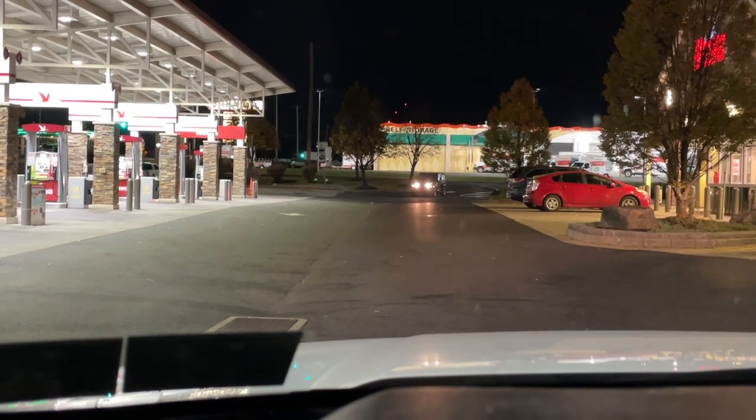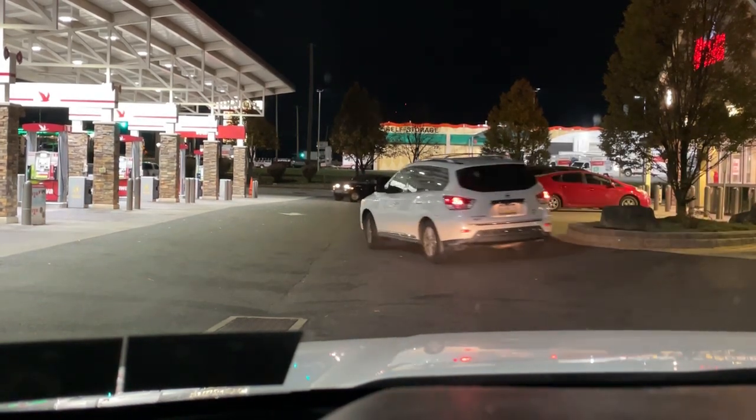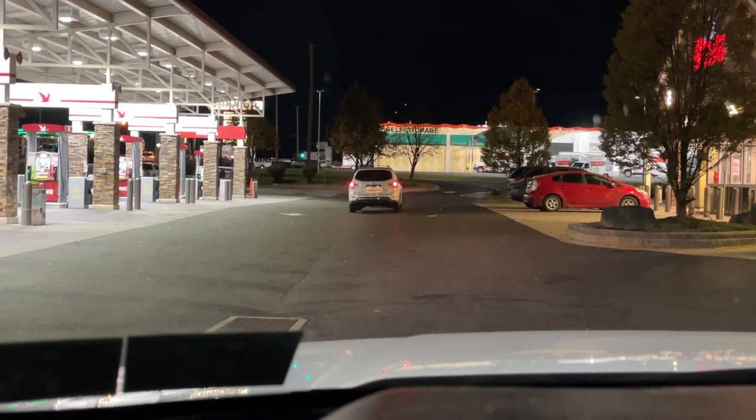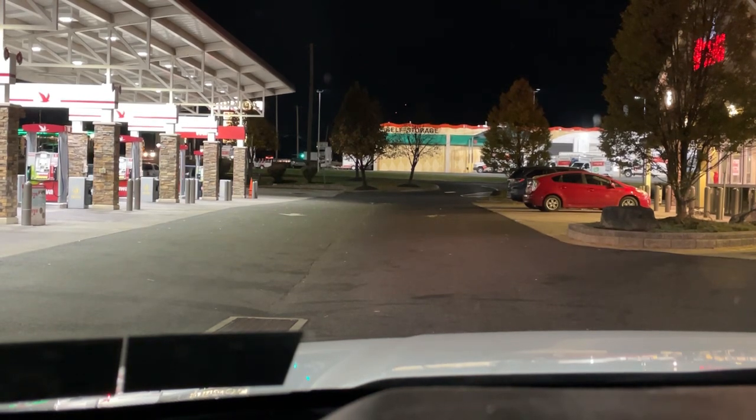And where's he going? What's he getting? He looks like a fucking buffoon. What a moron. He had to rush in there, cut that car off to get that spot, that the car needed that spot to swing out. I mean, I think at that point I would have put it in reverse and I would have just gunned it and smashed him right into the gosh darn pumps over here.